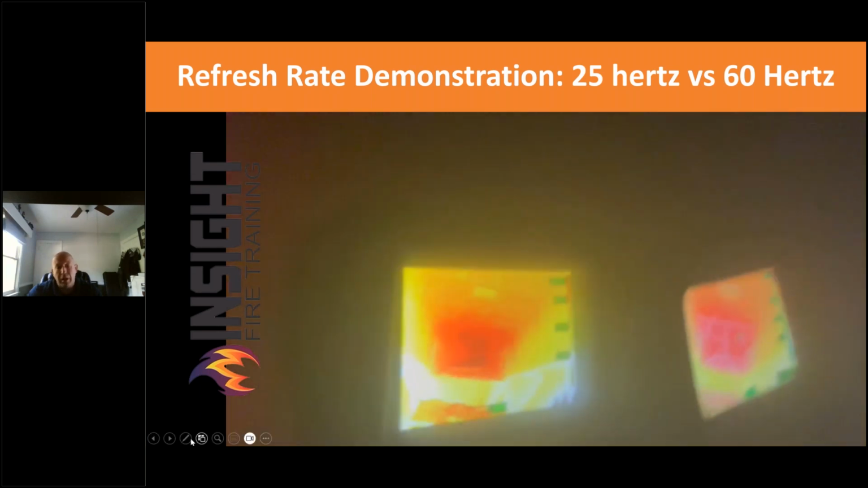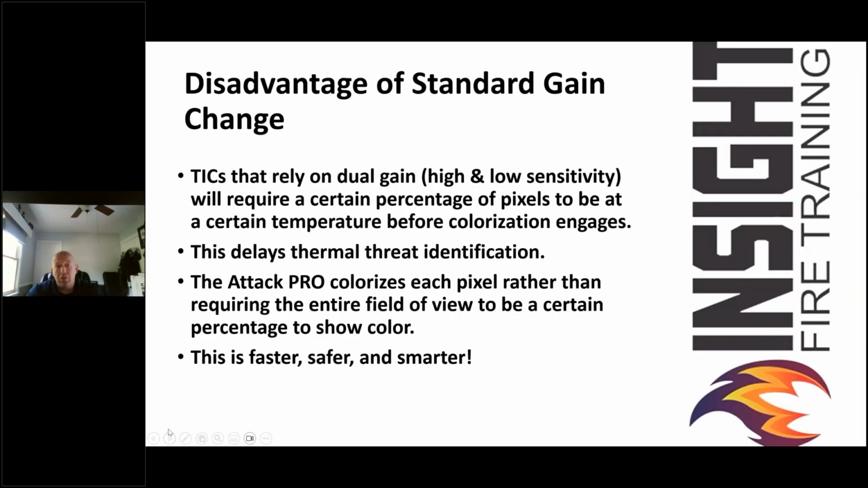Both exceptional cameras. You need to know how they perform. I'm not going to badmouth any camera because I love thermal imaging. I'm a thermal imaging advocate. Whatever you got, we're going to teach you to use it. I'm trying to show you one that works easier, safer, and smarter.